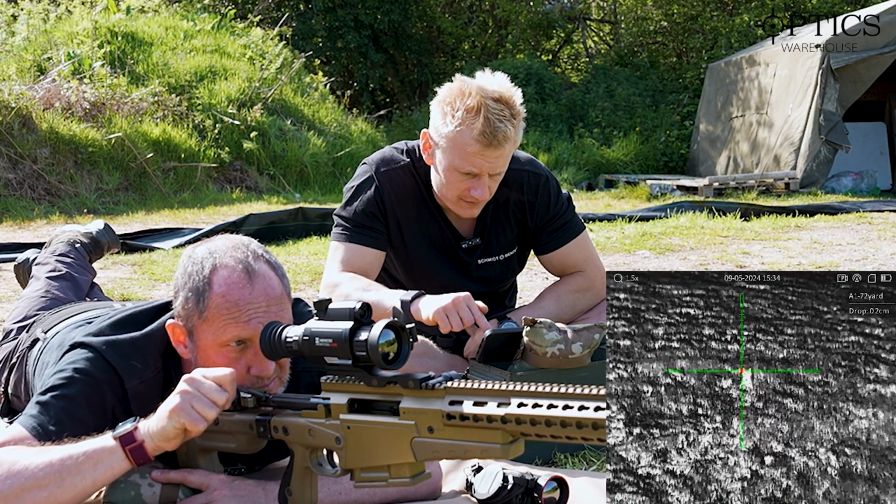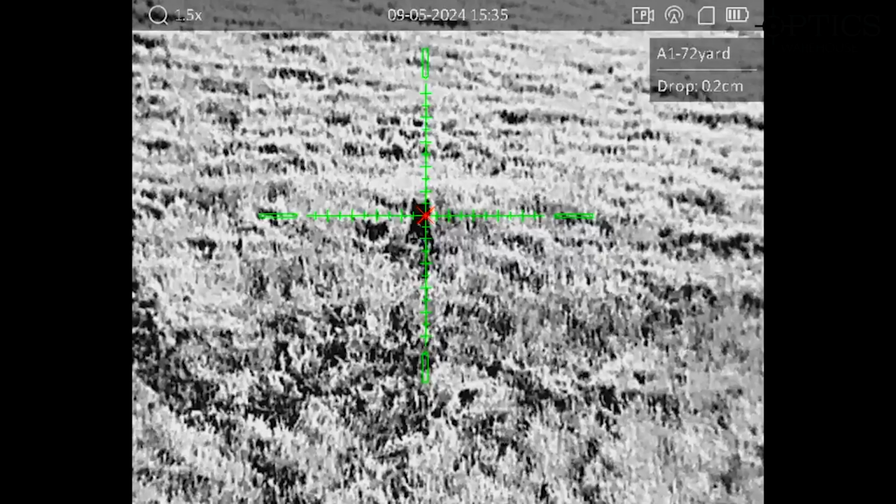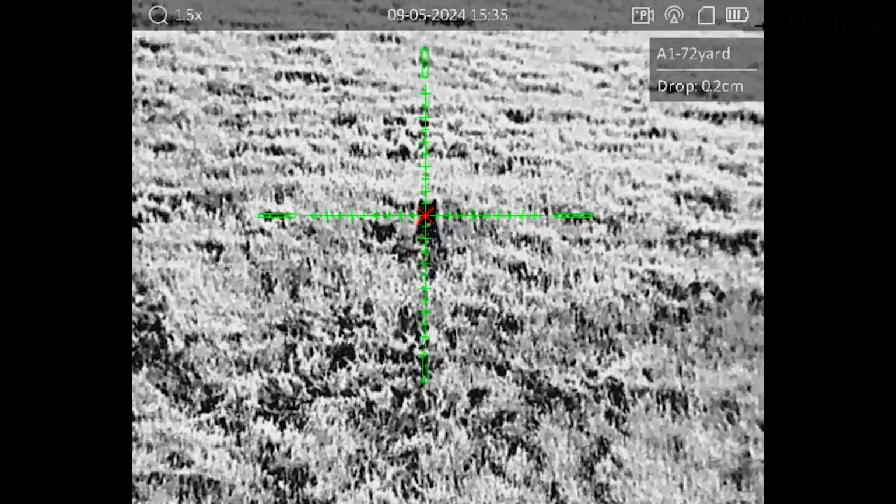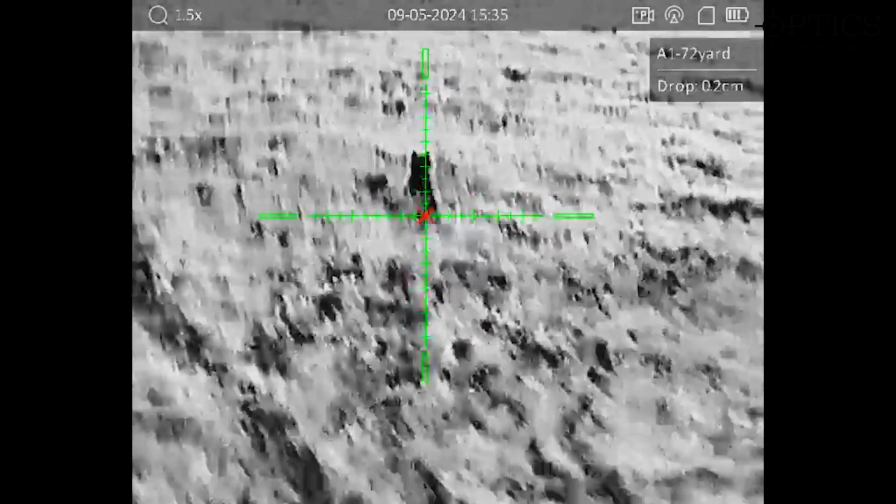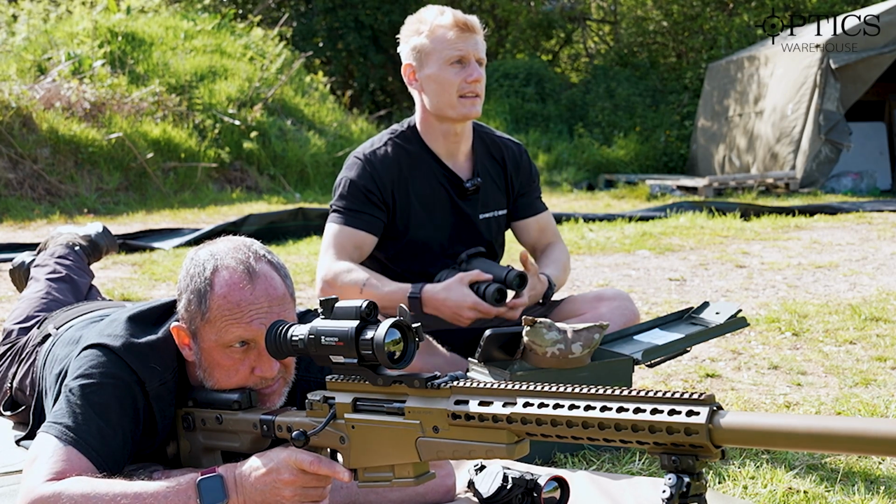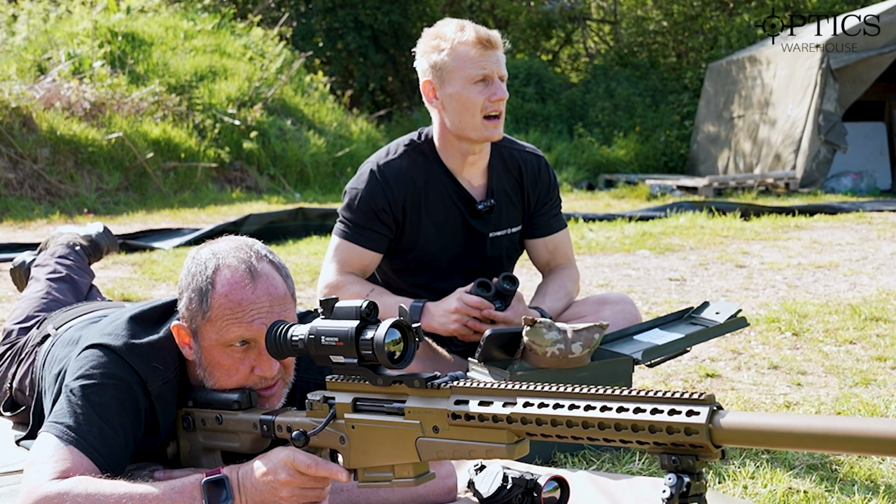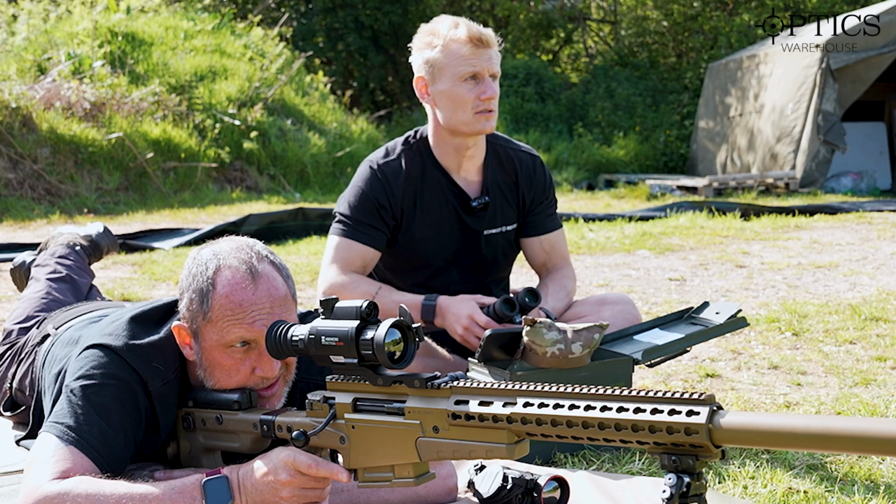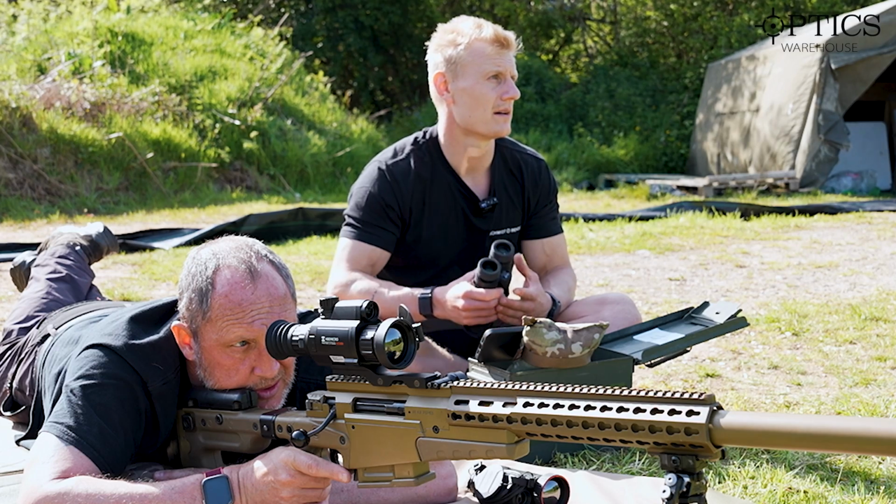So what we'll do is flick on to the next colour palette. We're currently on white hot, so we're going to go to black hot now. And again, hit on the same hole. One of the benefits of these Therm-X targets is the fact that they're painted in a red colour. So when you do engage the target and hit it, you do take some of that red paint off. You can spray it easily again, but it's just nice and visual, looking through a standard optic, to be able to see where you're hitting the target.